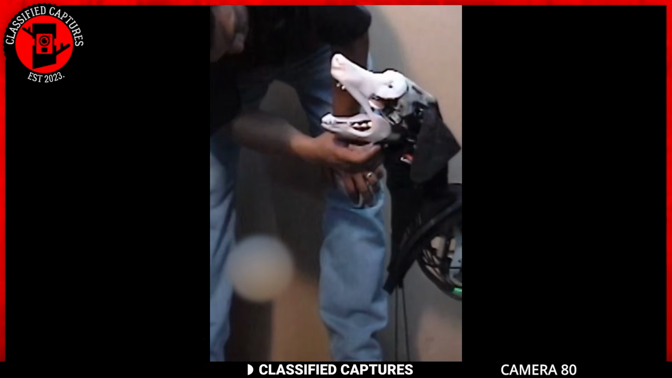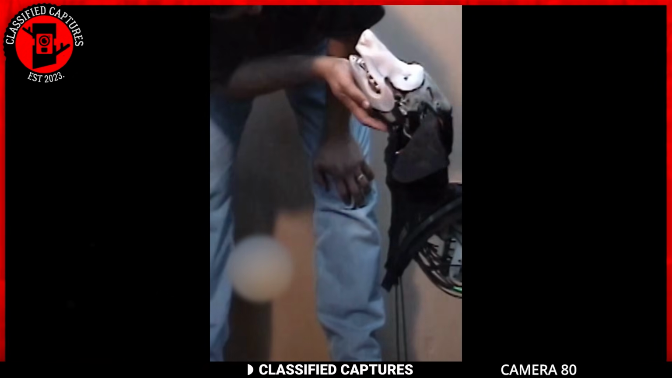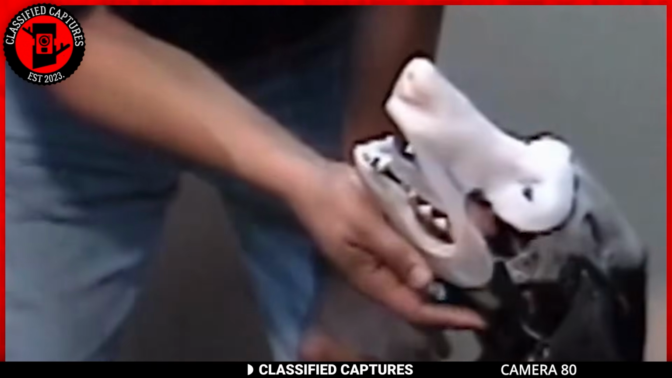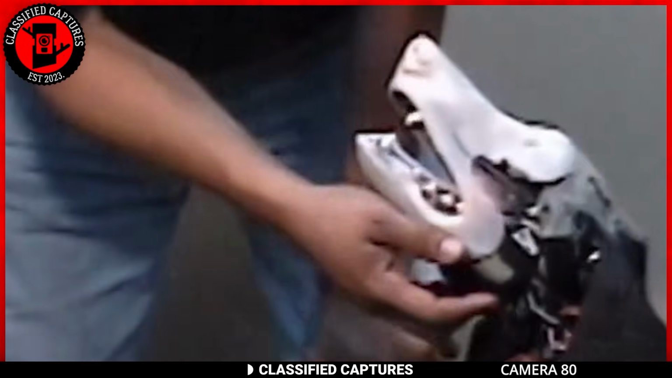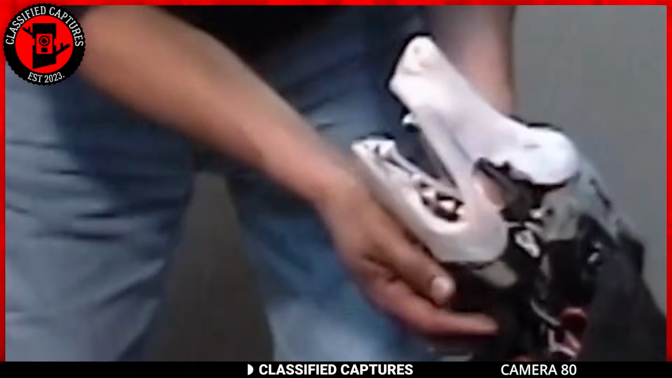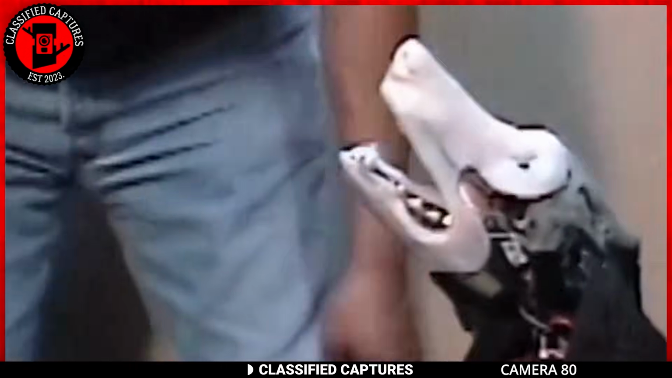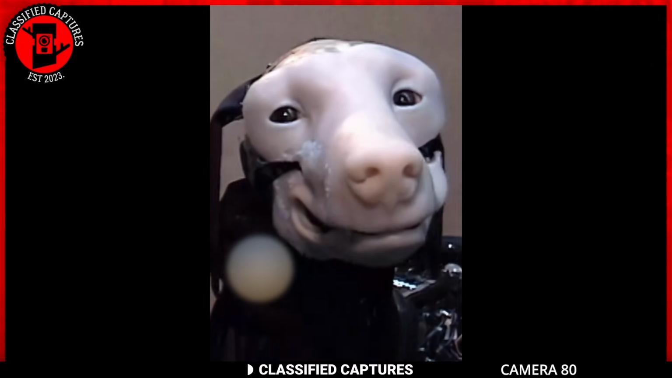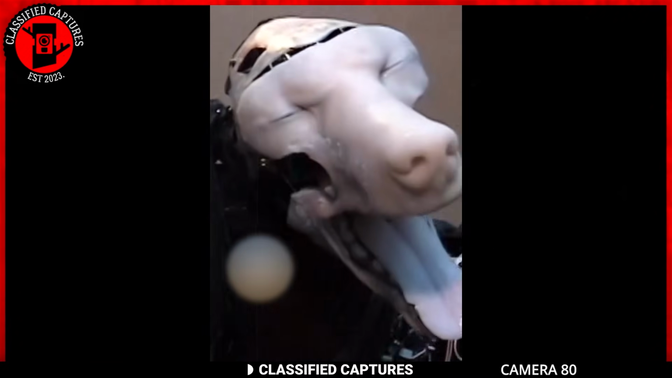The level of detail and precision in the construction of these mechanical dogs is nothing short of remarkable. As technology continues to push the boundaries of what's possible, we can't help but imagine what people will come up with next. These creations serve as a testament to the convergence of artistry and engineering, don't you think?